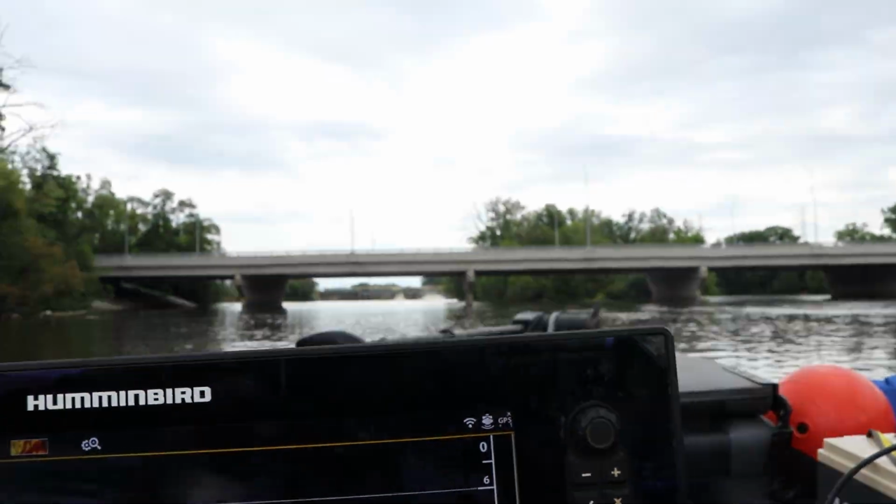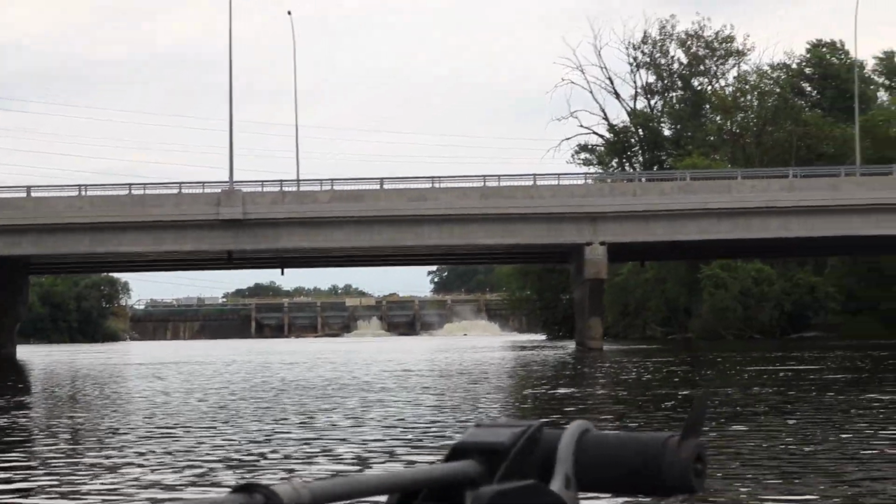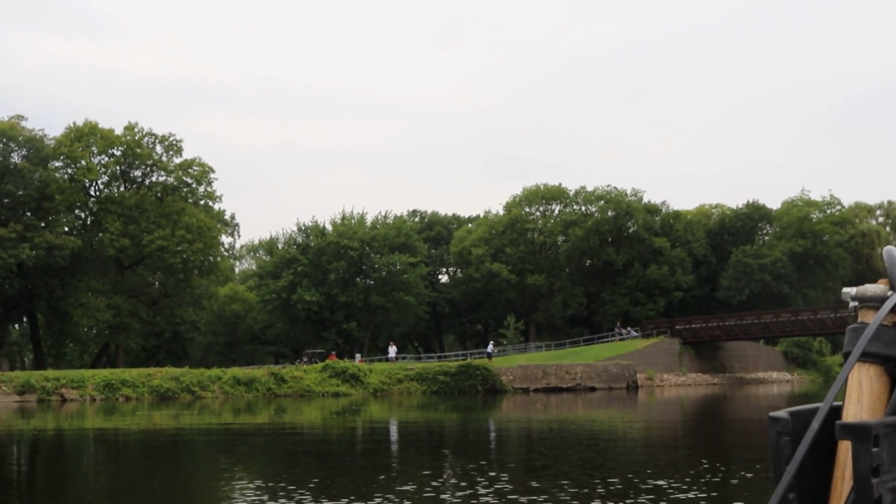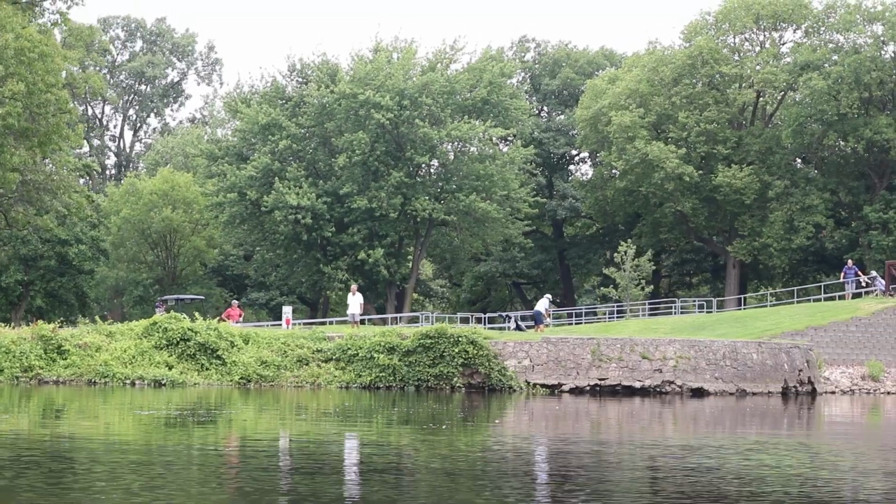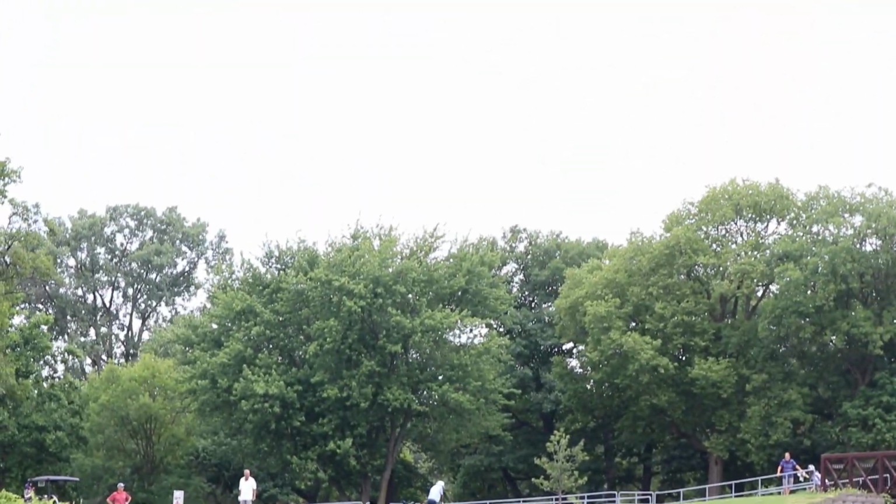Man, I'll tell you what, that water is churning down there. Oh, it is churning. Look at that mess. We're going right next to a golf cart. You can see dude driving down there, and apparently they hit golf balls right over us. I don't know if he's gonna wait for us to go by or not. Yeah, I think he made it.